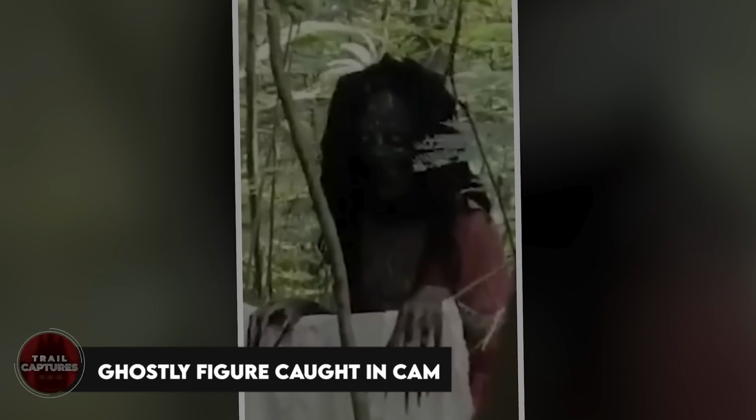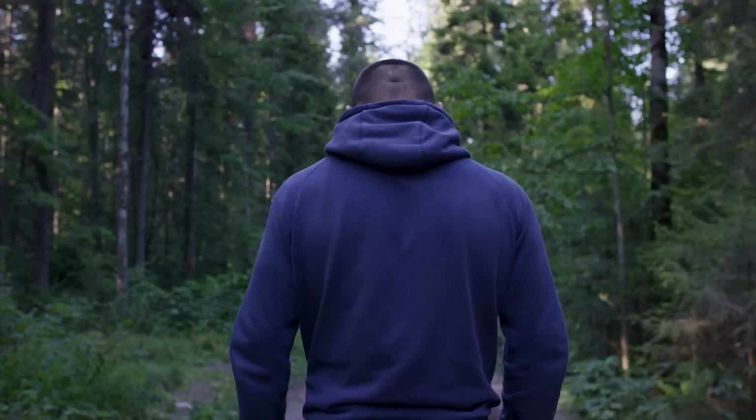Ghostly figure caught in cam. One day, a man decided to explore the forest near their home.